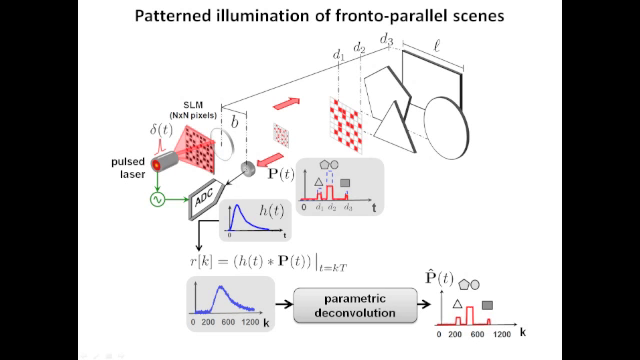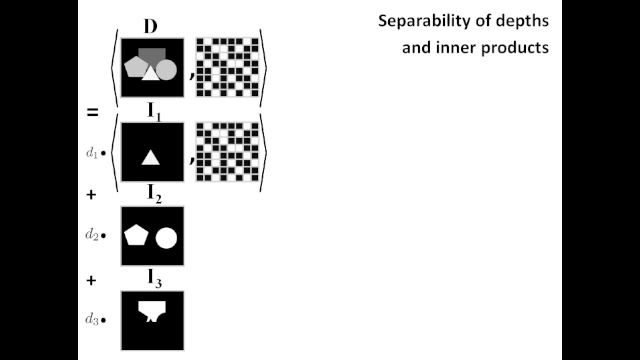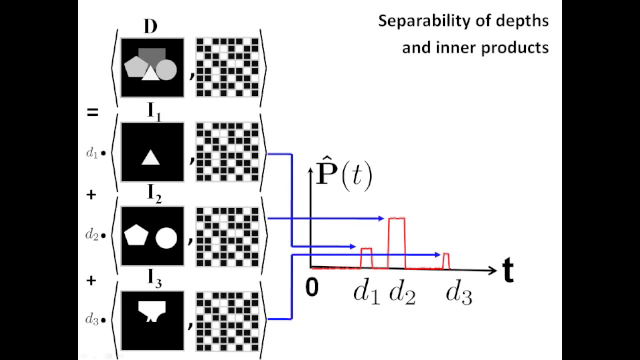Once we've identified the depth ranges present in the scene in step 1, we exploit a key separability property of the depth map. The depth map of a scene is a weighted linear combination of binary valued depth masks, which correspond to the spatial content at a particular depth value. When we project a pattern on the scene, the linear separability property implies that the amplitudes of the box function corresponding to a particular depth is proportional to the inner product of the projection pattern with the depth mask corresponding to that depth. This is true at every depth range identified in step 1.